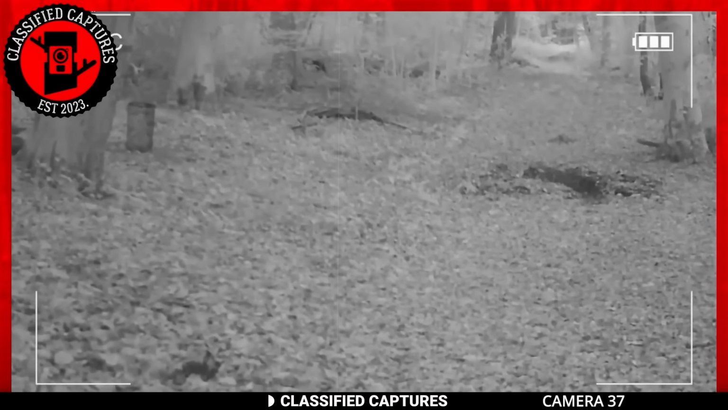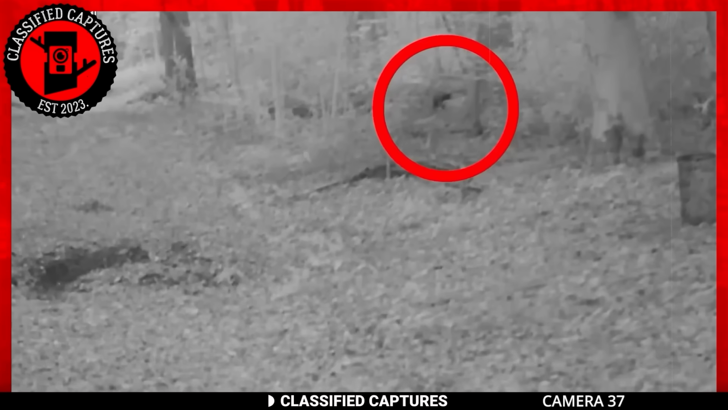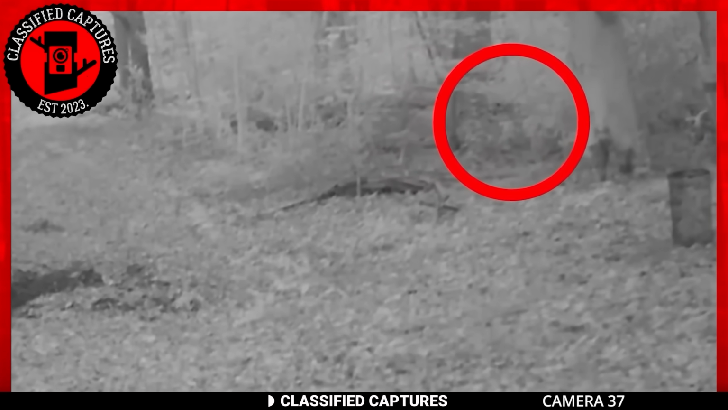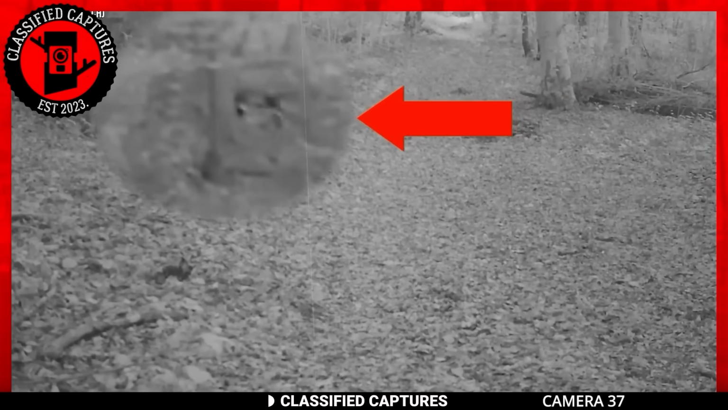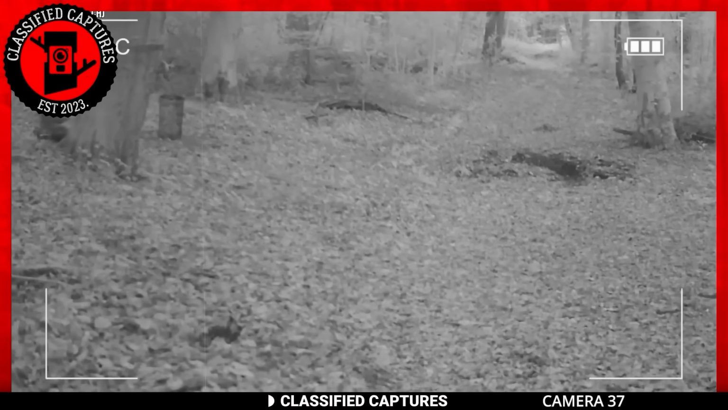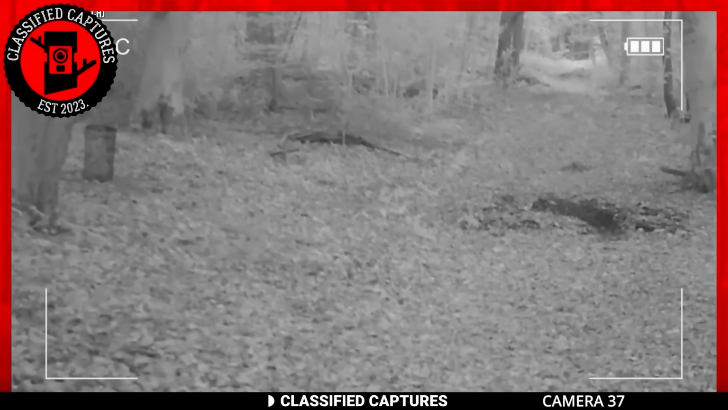That being said, encountering a black panther is an exceptionally rare occurrence. However, for the owner, having this creature captured on the trail cam was an incredibly exciting experience. As beautiful as these creatures are, do not be deceived. They can be equally dangerous. If you ever saw one in the wild, you'd be better off staying away from it.